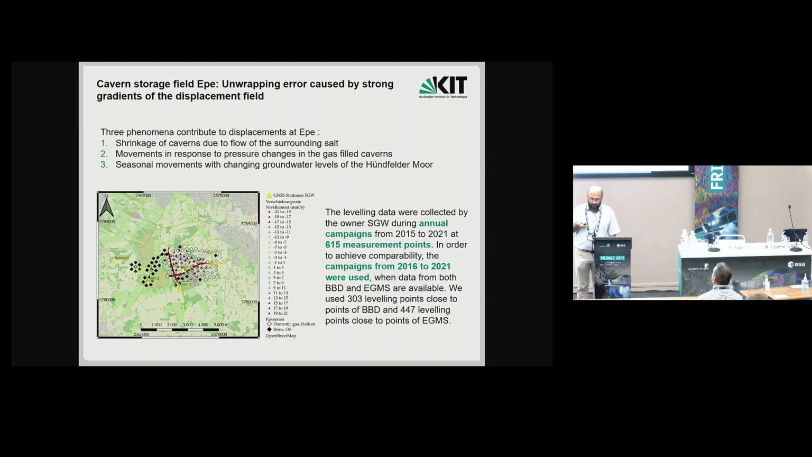So, here we come now to a test case where BBD and EGMS have problems. This is the cavern storage field at EPE. So there are caverns situated in a salt layer. They are used for storage of domestic gas, brine, and oil. And again, I have nice leveling data. The color again indicates the linear displacement rates.